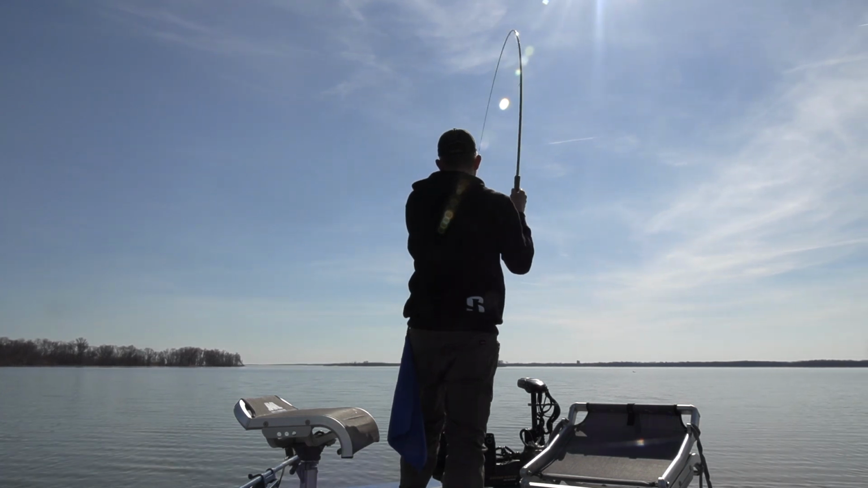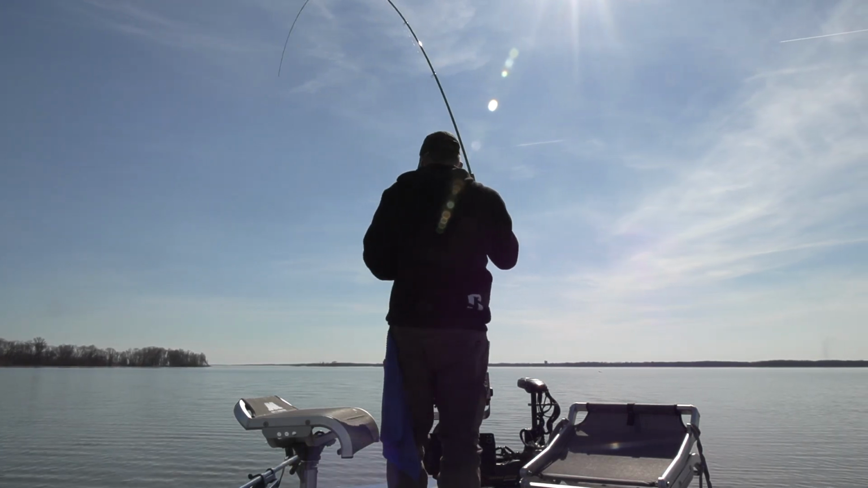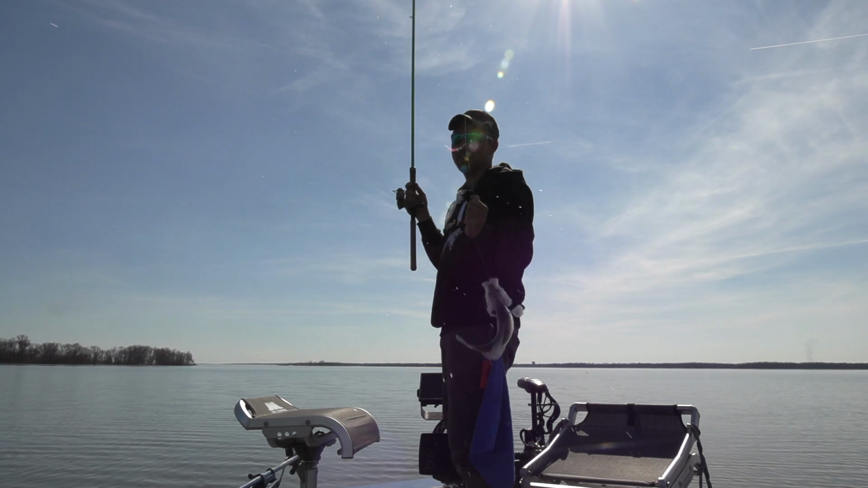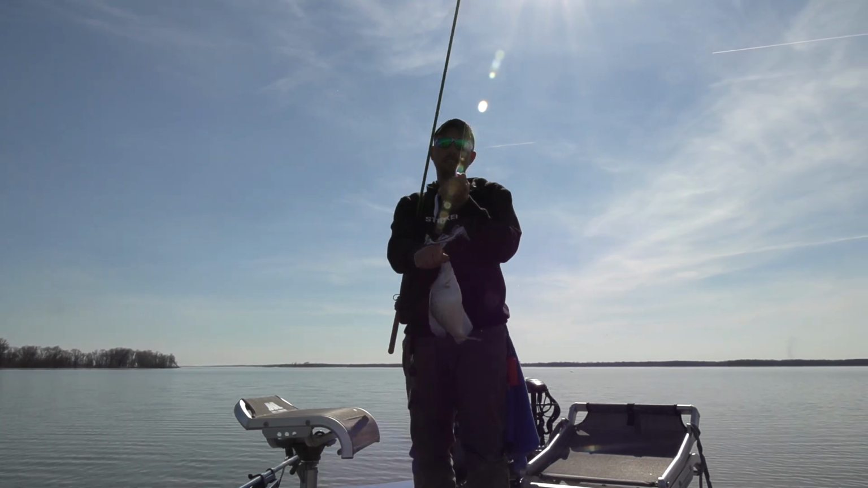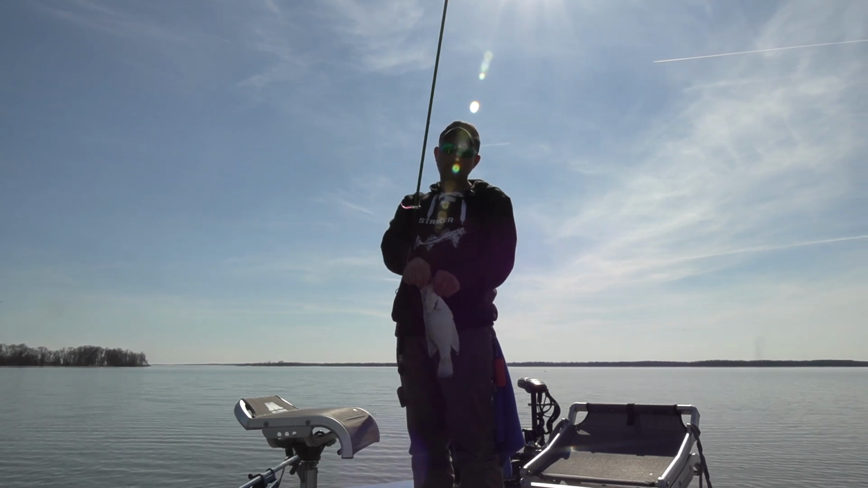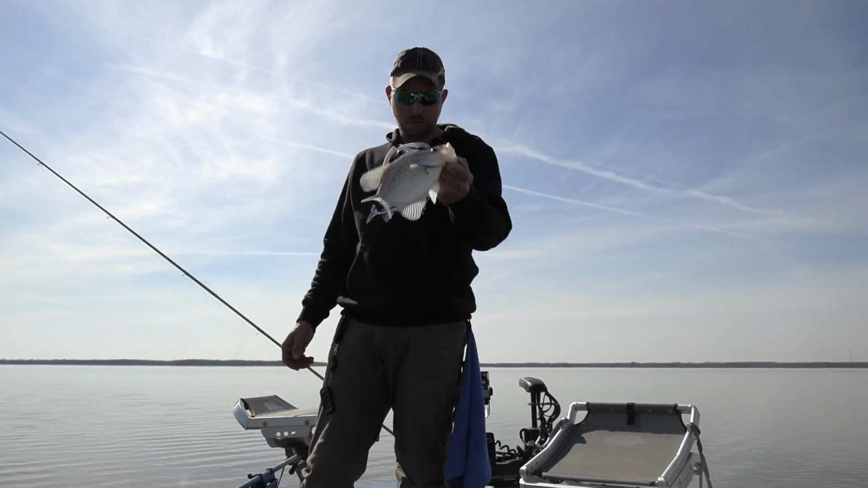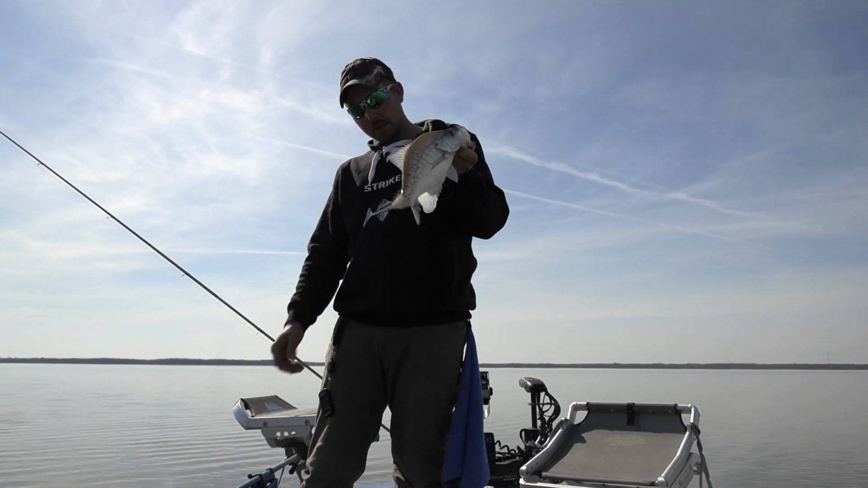Sees it. There he is. That's a good one. That's a good one, y'all. There we go. All right, so that's a 12.5-inch fish right there. All right, so there's that nice fish. That's a 12.5-inch fish or so.